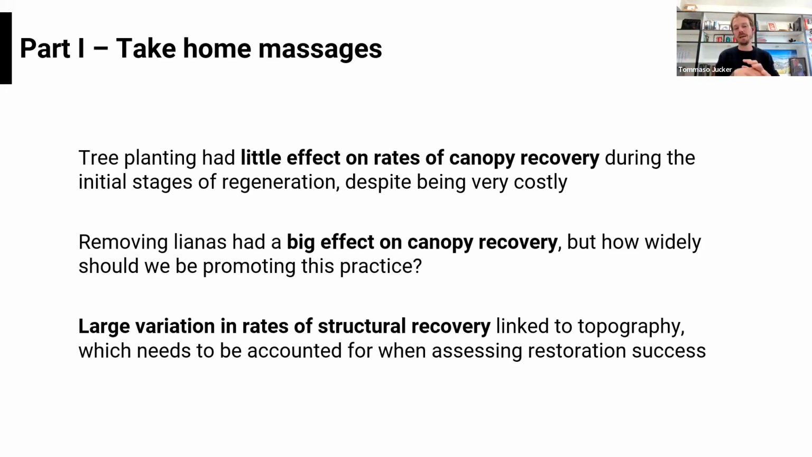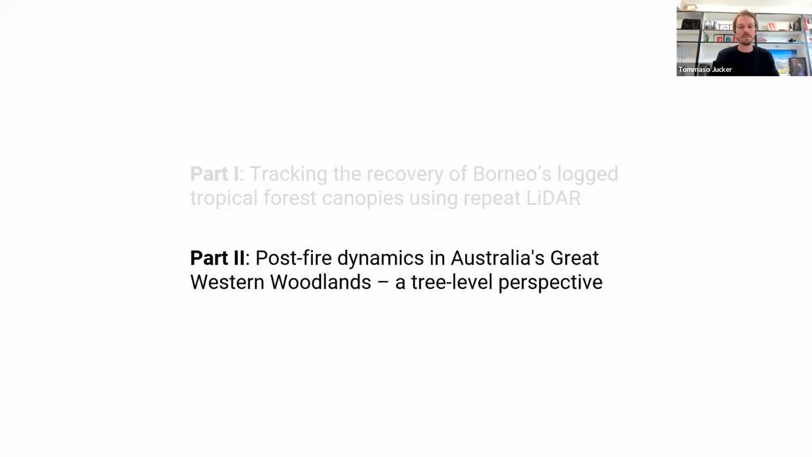And finally, and this for me as an ecologist is a really important message, we can't treat these systems in isolation. We need to think about their context and where we are within the landscape. Things like topography can really make a big difference in determining the recovery trajectory of these systems. And if we want to assess the restoration success of any one particular patch of forest, if we don't know something about how topography or whatever else it might be influences these recovery trajectories, we might get the wrong end of the stick when interpreting our data. So this is a plea to really think about the context in which your data is collected.